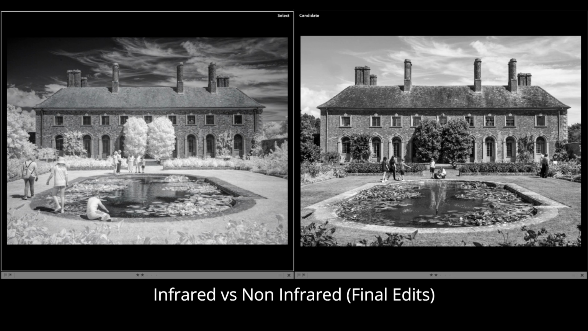I like both compositions here, but you've got to admire how well infrared handles the sky. You know, whereas in the right-hand image, the sky is very hard to try and rein back in. Whereas with the infrared, it turns blues to a darker grey, and then that really accentuates the clouds in the sky.